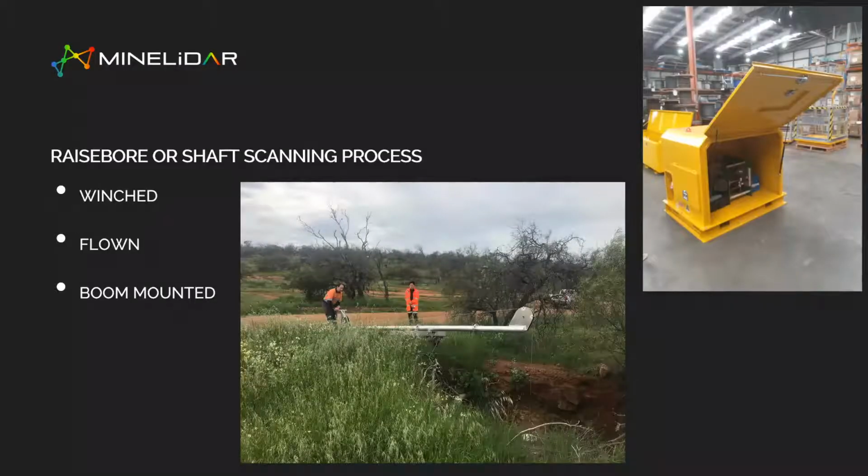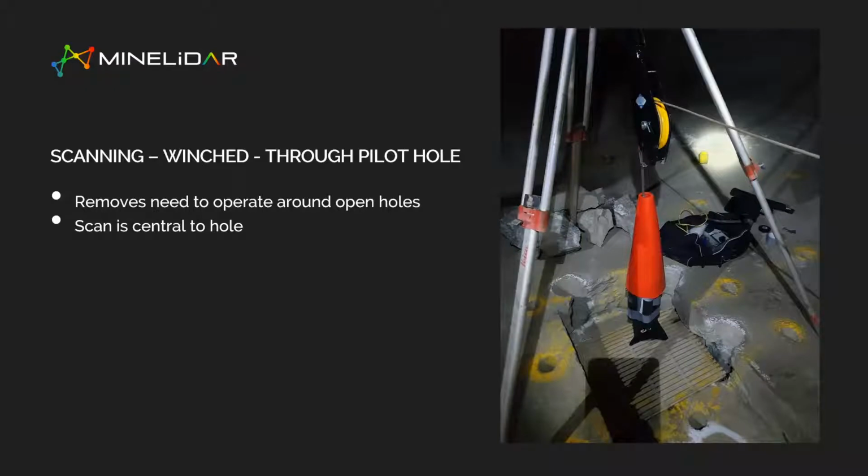So to capture the data, we can either winch, fly, or boom mount the scanner. In that sense, just the boom mount, just sort of talking about pushing the boom out over a vent rise or shaft. So that's our winch box and the boom.